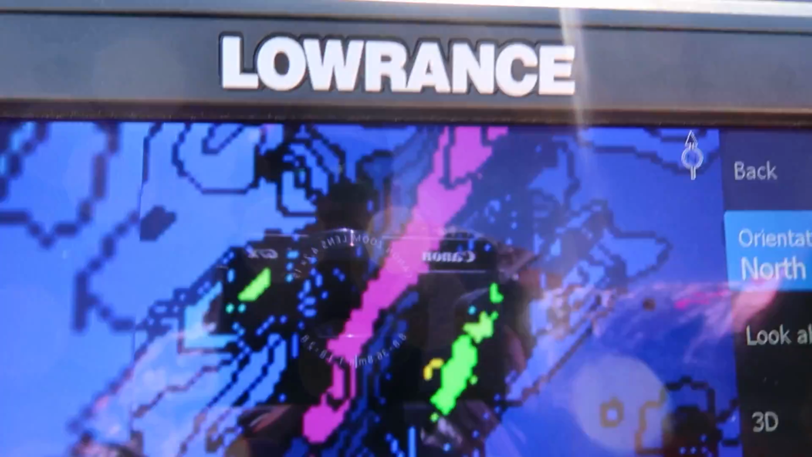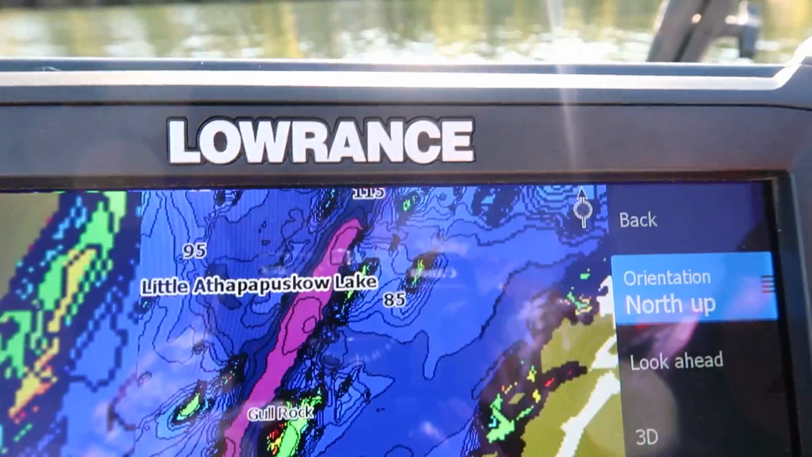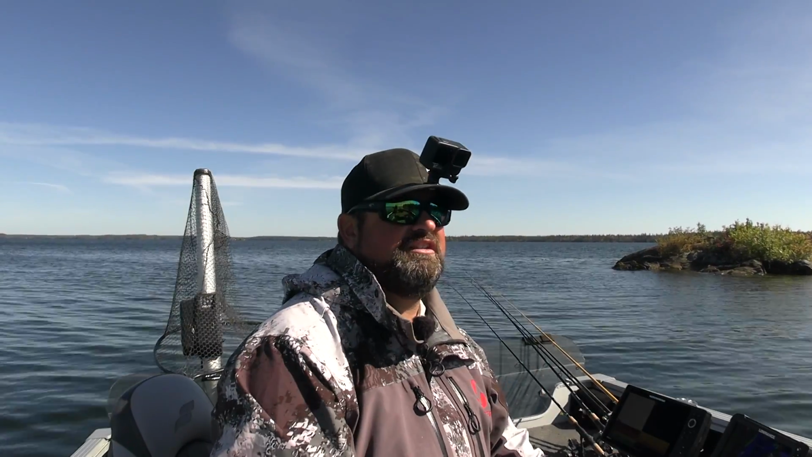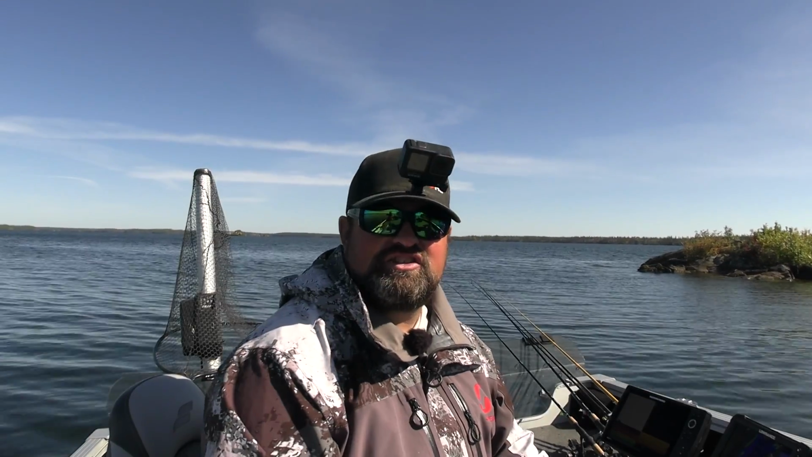The detail is so good. There's so many different humps, so many different points. Like we just pulled up this random island and we're marking walleyes below us. So what this mapping will do is just allow you safe travel out there in certain areas.